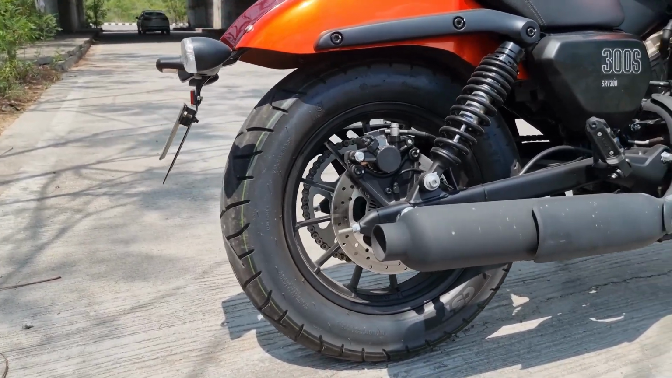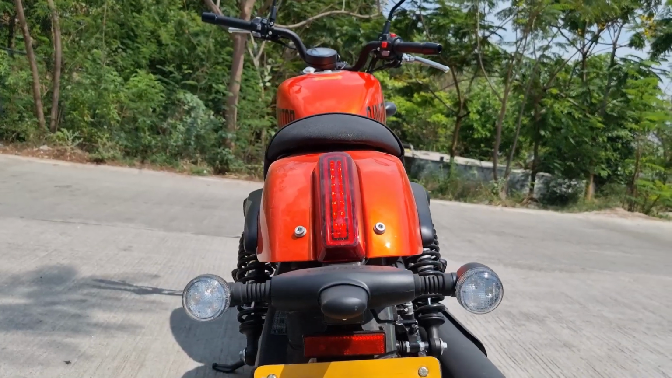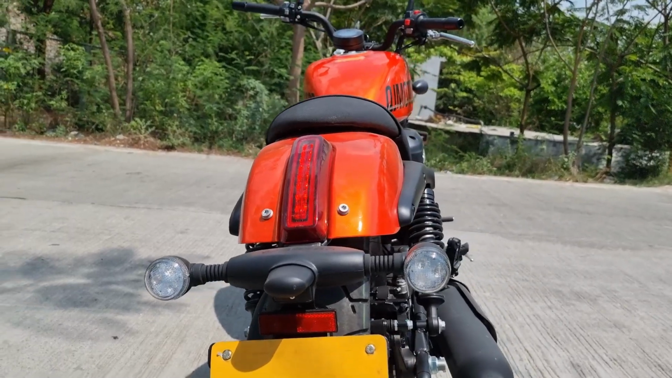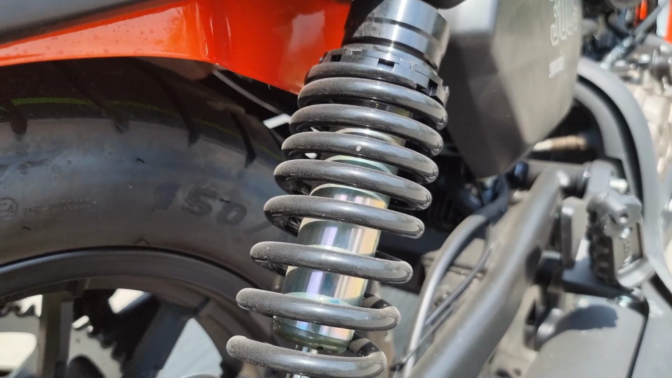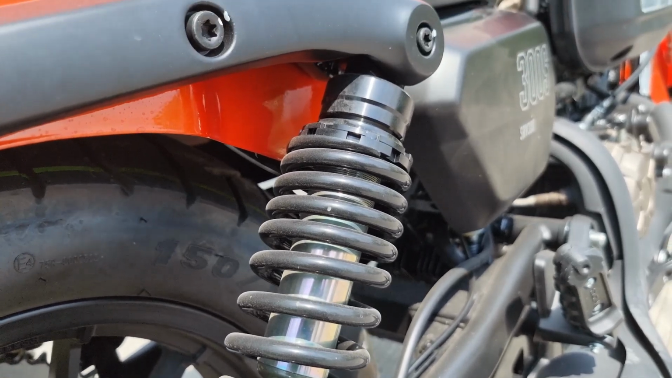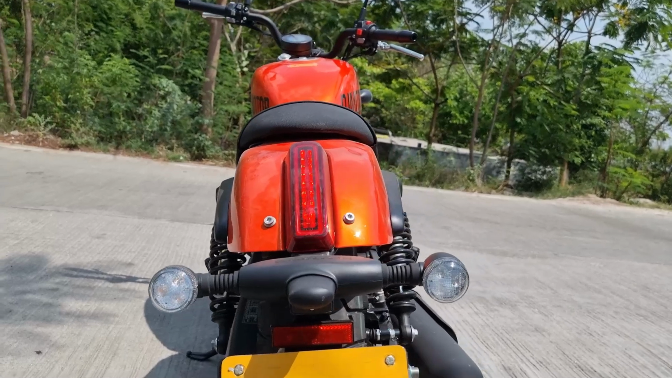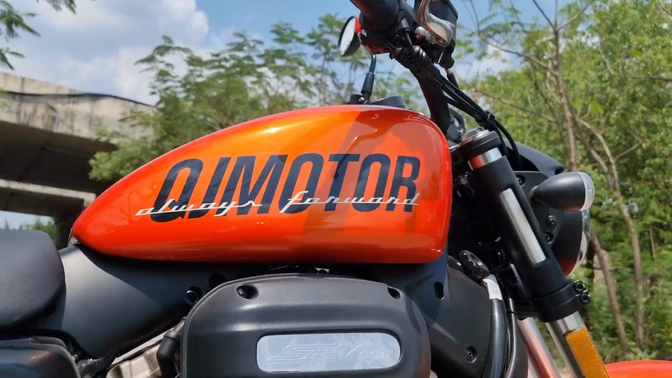Short stubby exhaust, and the exhaust note is absolutely amazing. You're gonna go crazy. And yeah, the tail lamp is a little different. I like the Keyway tail lamp more. It has the rounded element, which goes well with the overall design, whereas the QJ motor tail lamp resembles that of the Indian motorcycles a little bit. So it doesn't go well. It looks good, it looks cohesive. Somehow I prefer the rounded tail lamp of the Keyway.